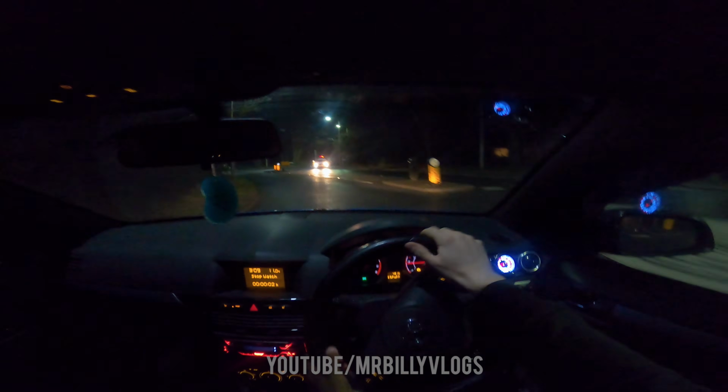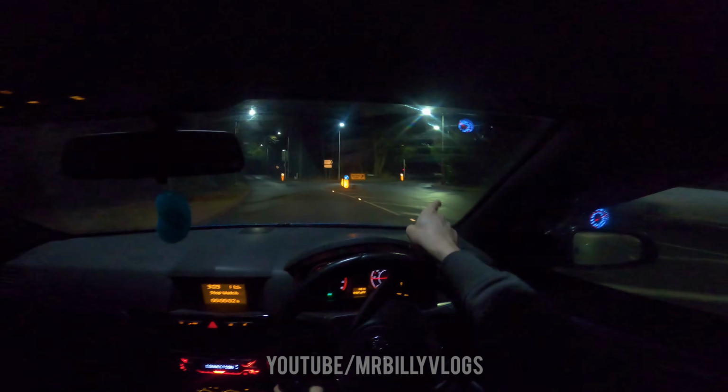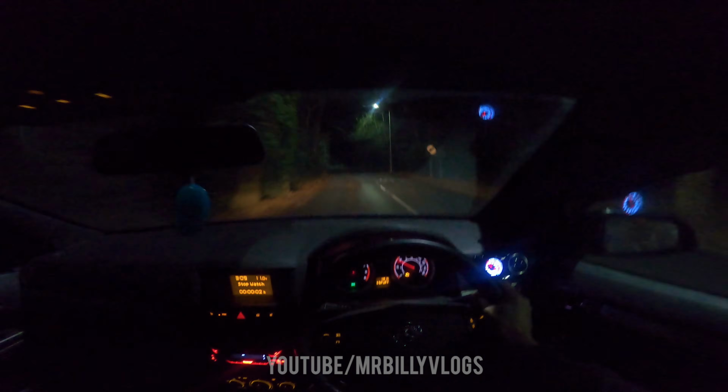Right, we want to go left, and there is a big flood down that road. So in this car, I'm going to avoid that because I don't want to drive through it. And then we want to go right again. So this is a diversion we're taking to avoid the flood. 60 again.